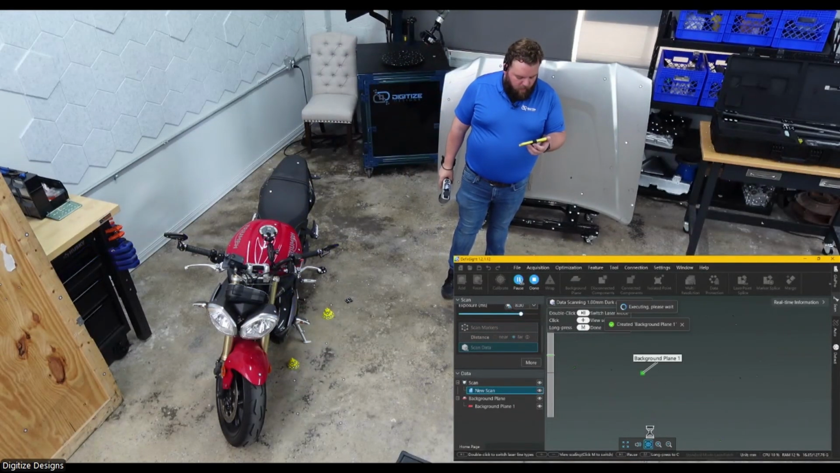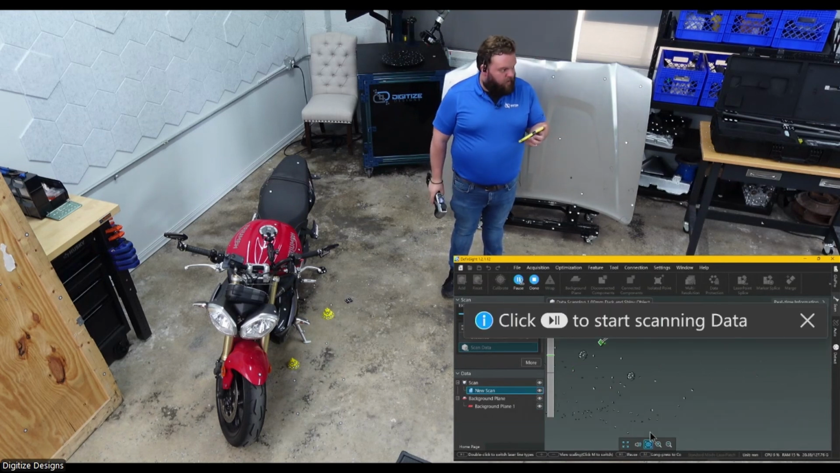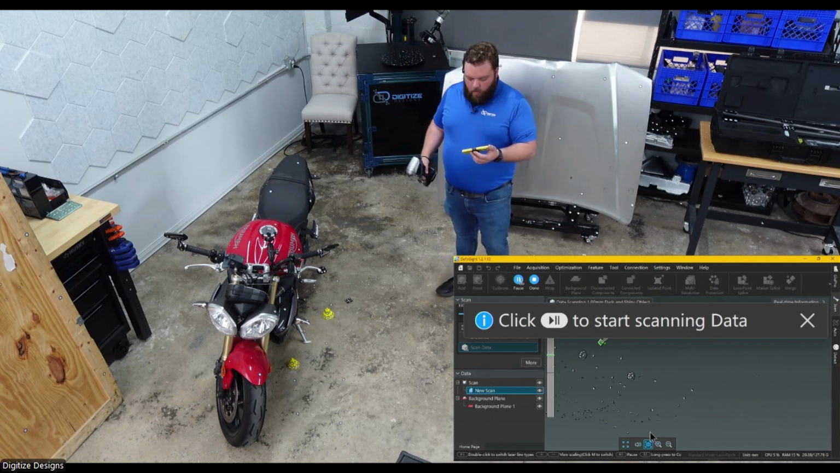So once that's ready for me, I'll just long press one of the buttons here that kicks me into the next scanning mode, and we're ready to go.